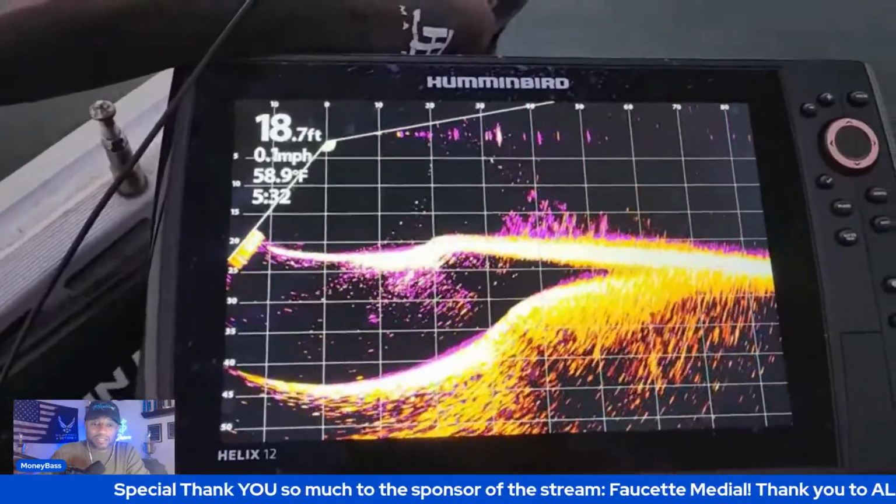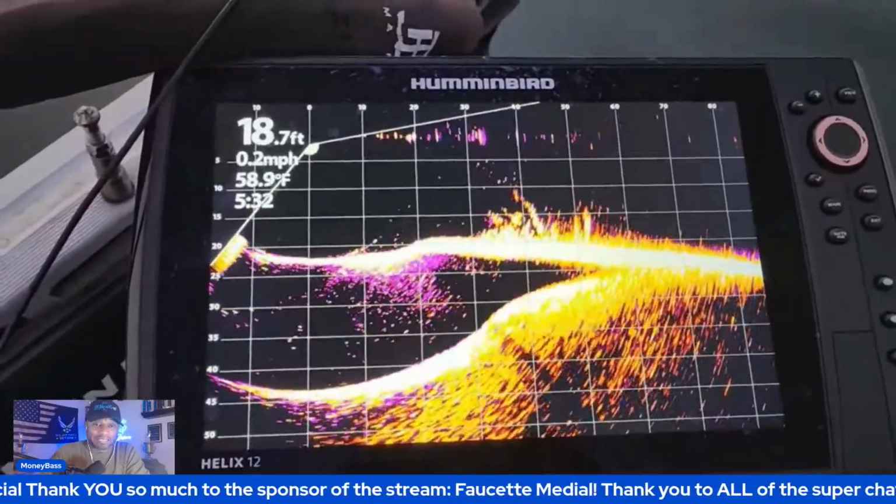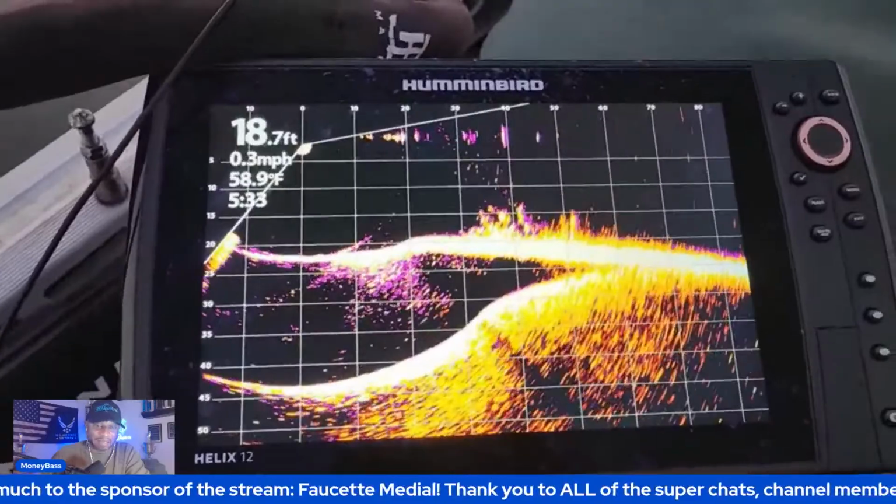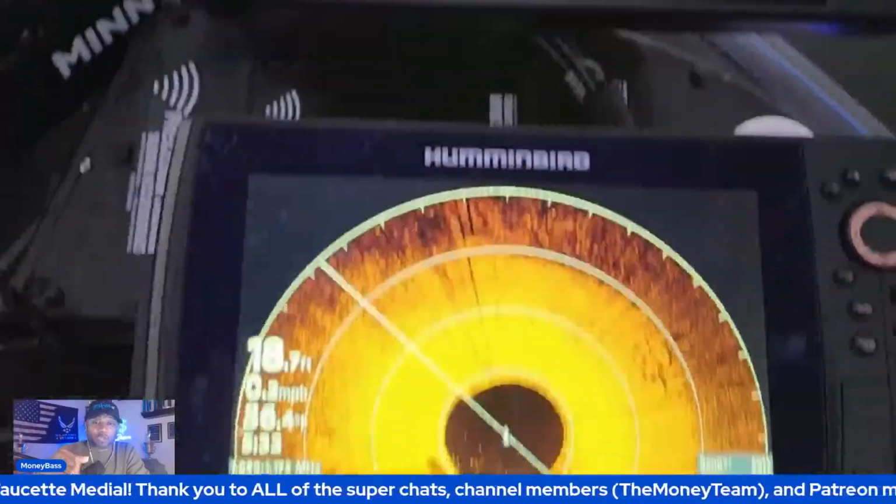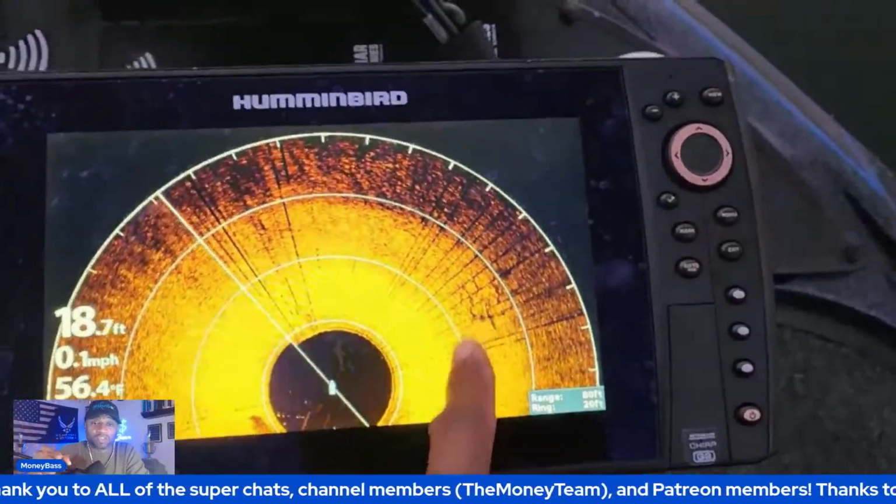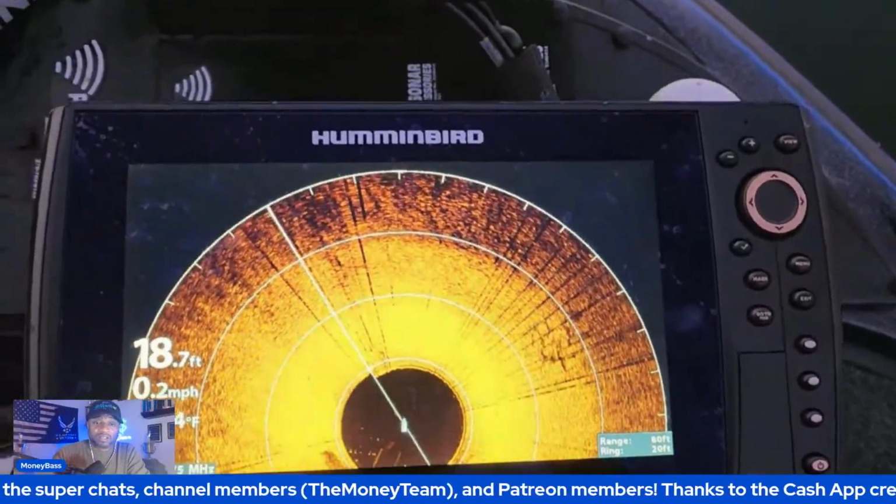Pretty interesting. That purple haze on the screen, guys, that is not interference. That is the persistence mode, which will help you, in a sense, determine which way those fish are moving whenever you're seeing fish on the screen.